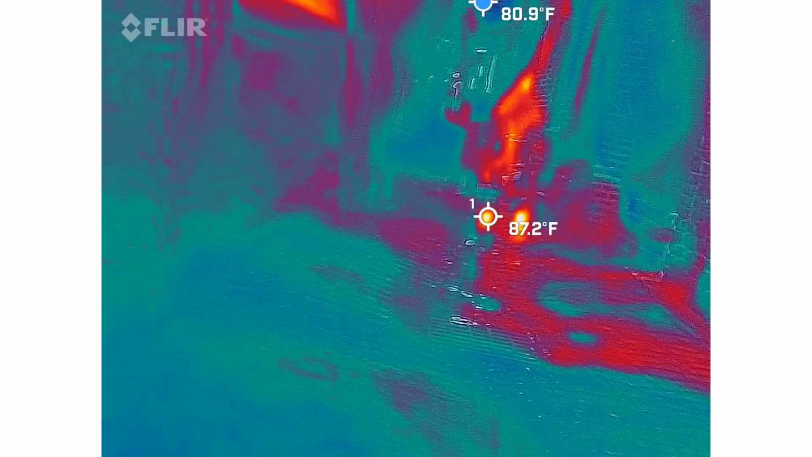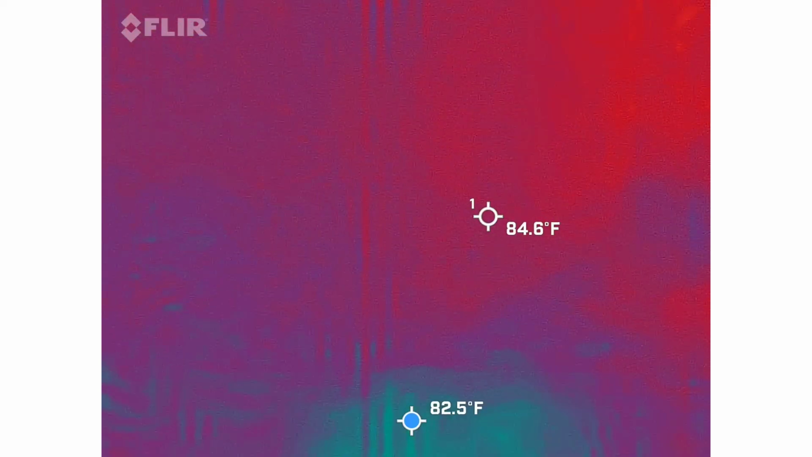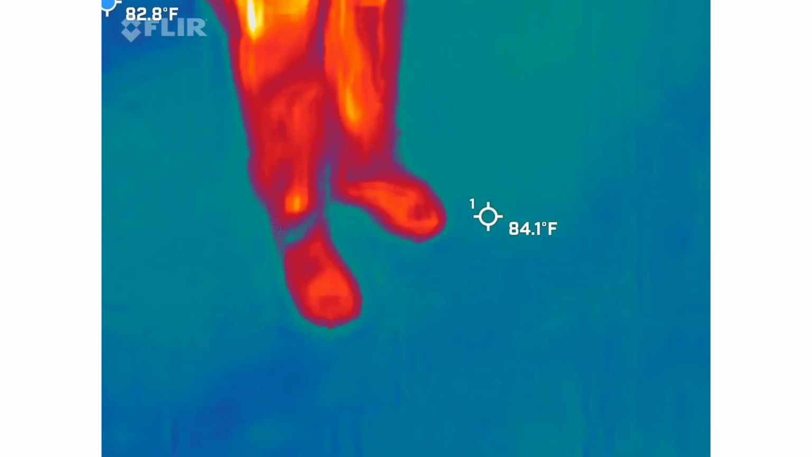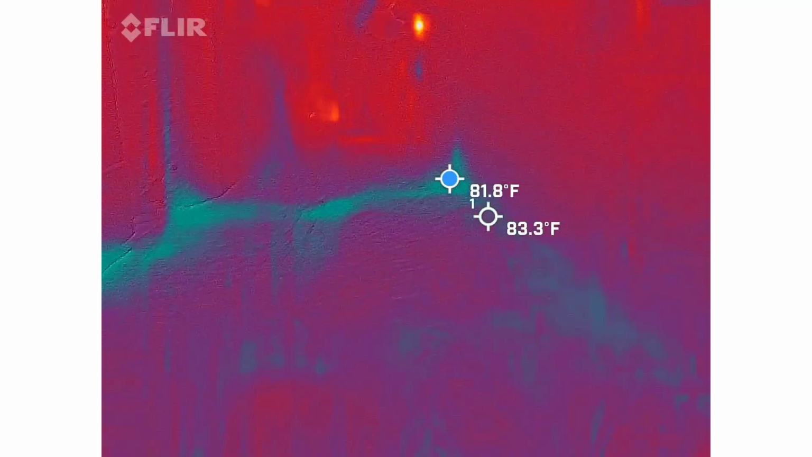Now, the reason why that's happening is because you're standing on Belgian bricks. So these bricks have been here since 1739, that we know of. It's kind of a speculation from the historians. Basically, this is the stone tape theory. Have you ever heard of that before? Yeah. So this is what's going on here.